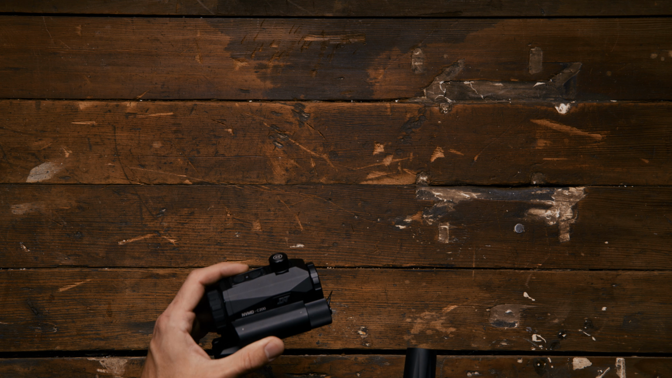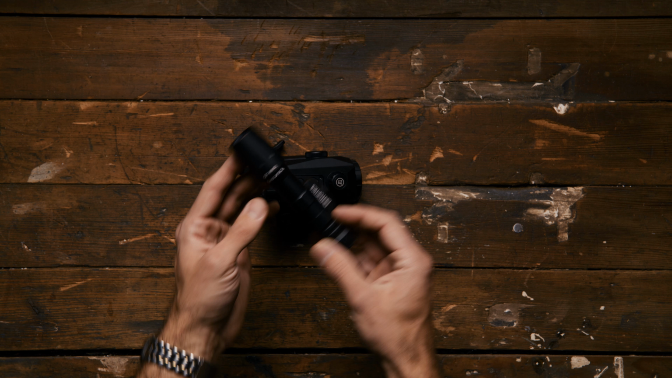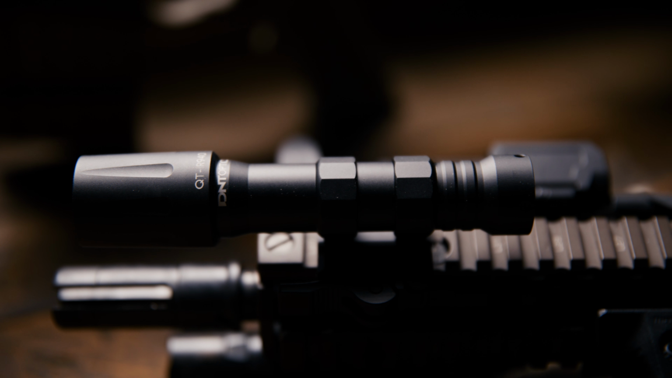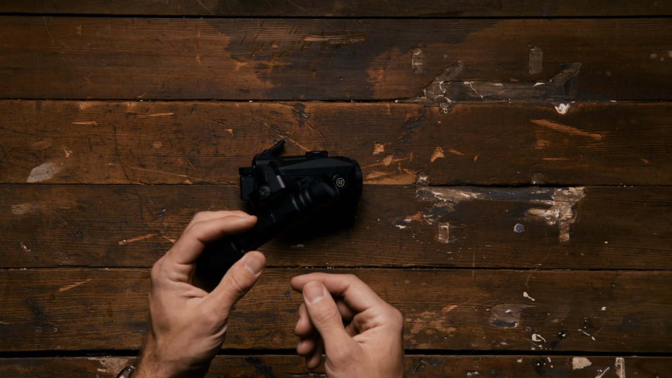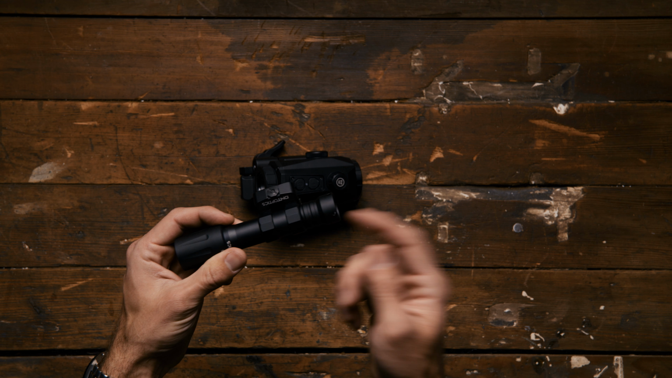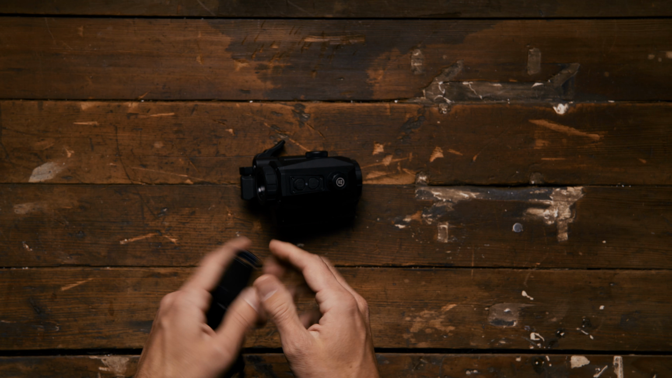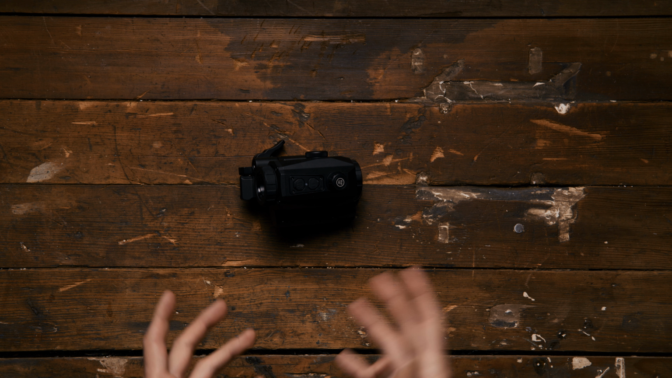So they sent me the kit that comes with the night vision device, as well as an IR flashlight. This is the QT IR 940, and it's got the Surefire end cap. So if you have a Surefire, like a UE07 or something like that, you can plug it into the back of here and control this light. So we'll be talking a little bit about the device and then a little about the light, and then it comes with two different mounts, at least this kit did.